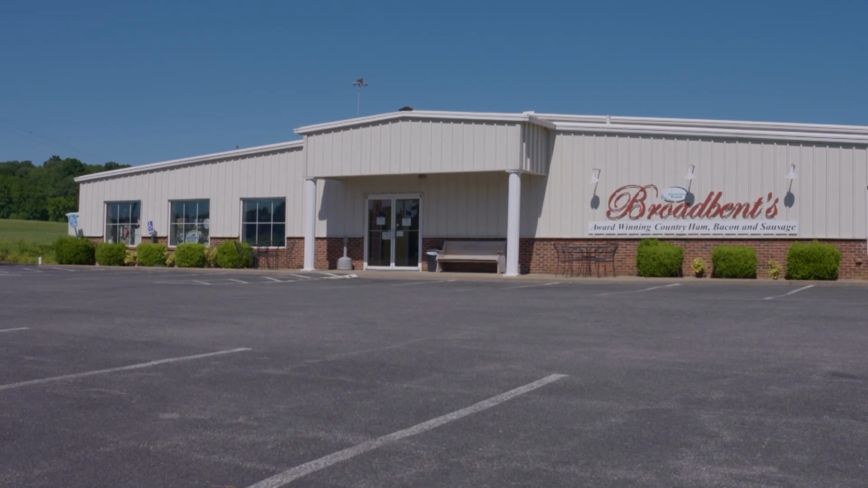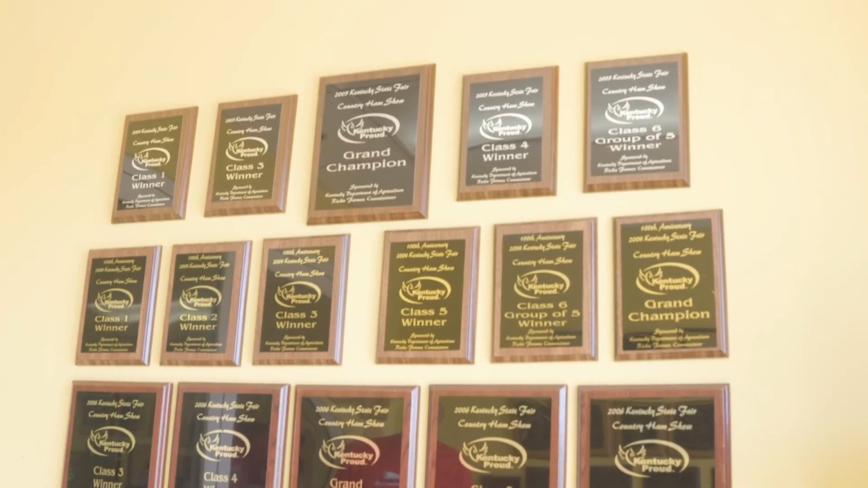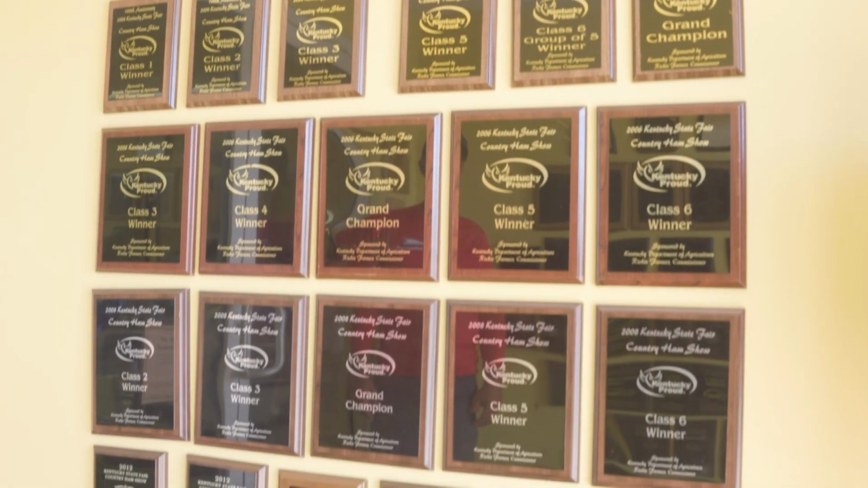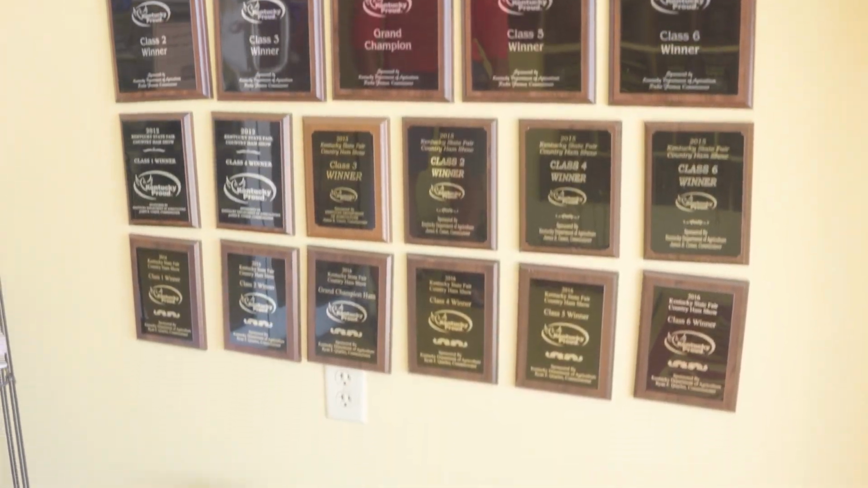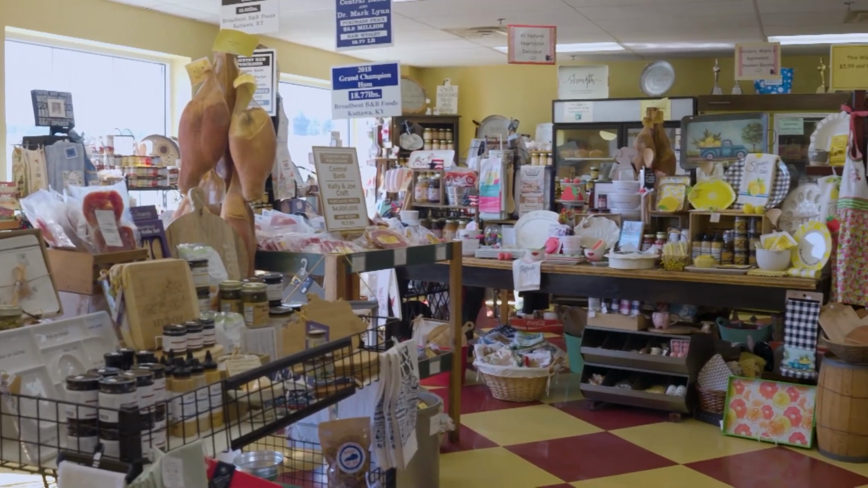Oh, yes, sir. I heard they sold one of those country hams for $4.8 million. Yes, sir. At Kentucky State Fair last year. They won and then auctioned it off the next day, and it brought $4.8 million for a charity auction. That is cool, the community coming together for something like that.